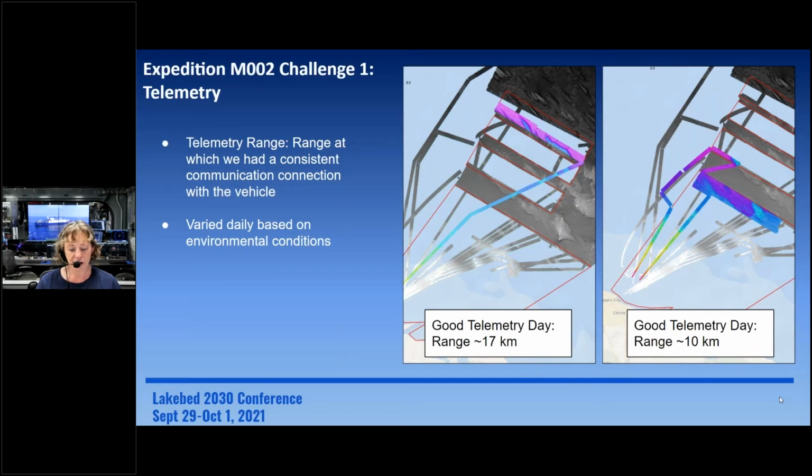We would try and push for the outer polygons. If we couldn't quite get there, we would turn around and do some work inside a bit. And that was just definitely challenging. Next slide, please.